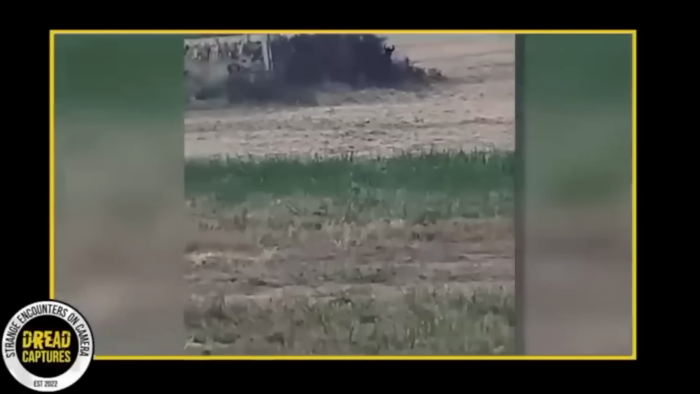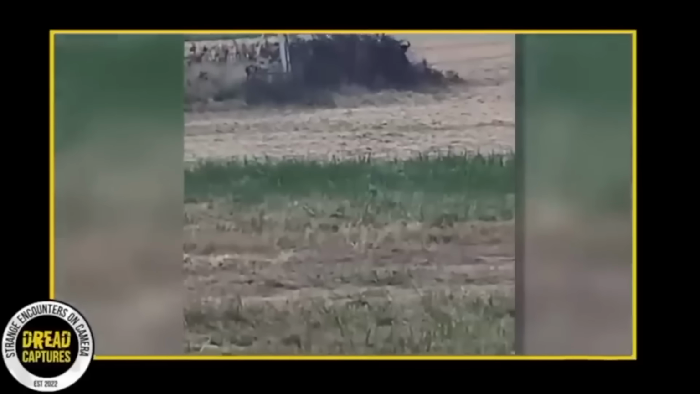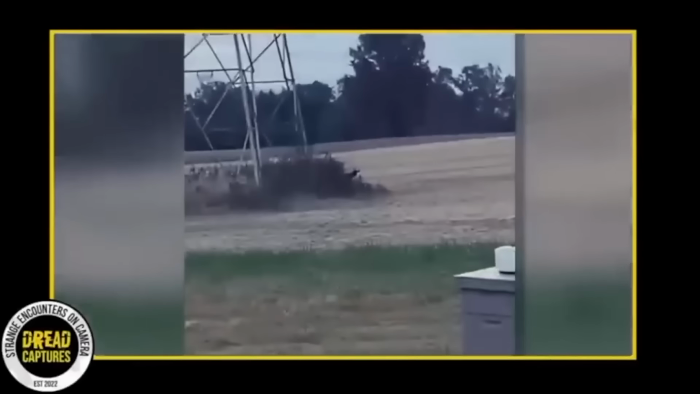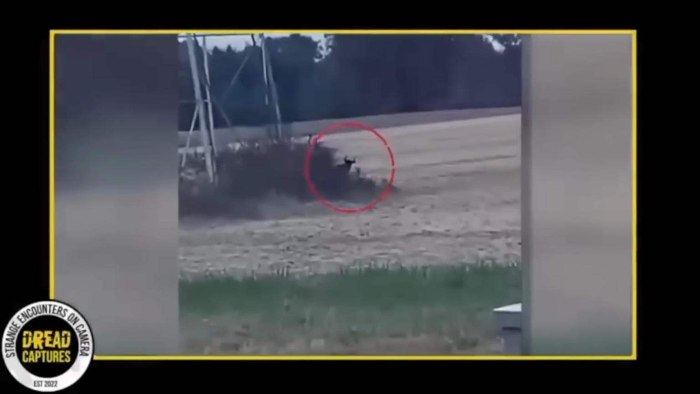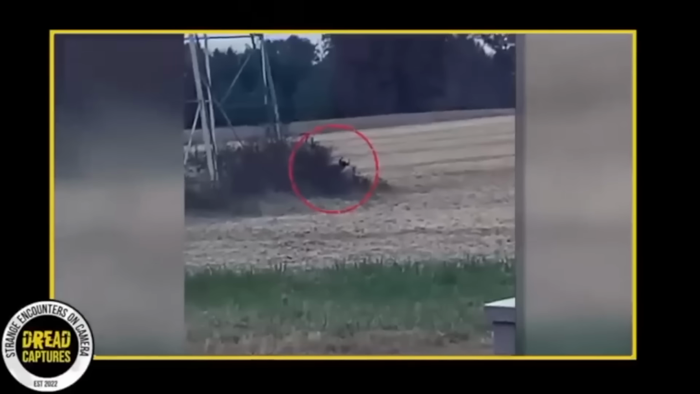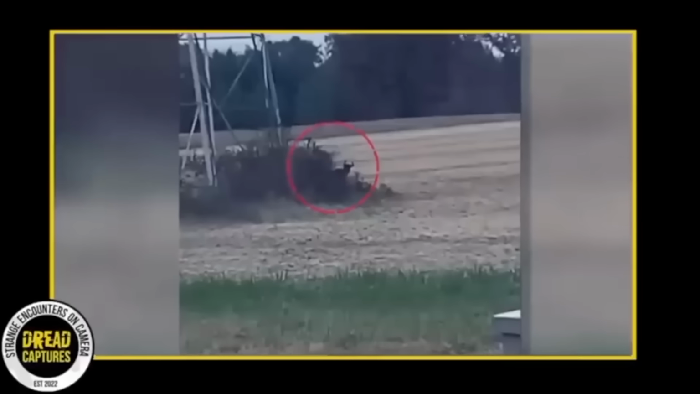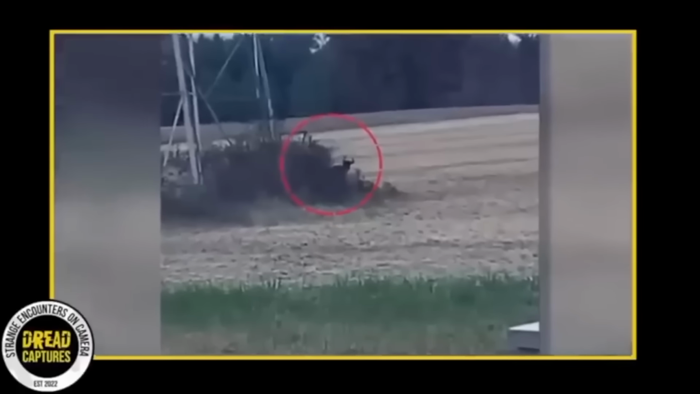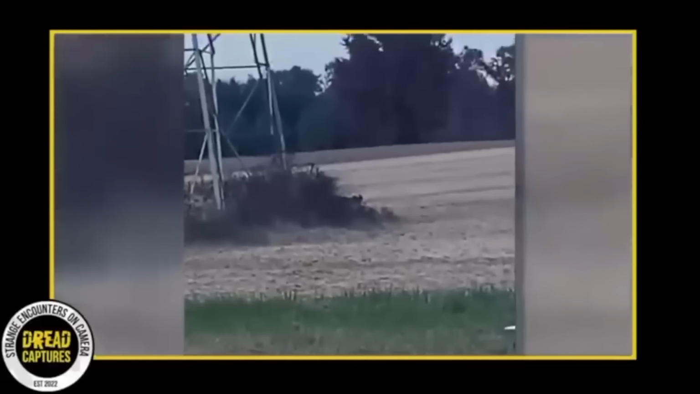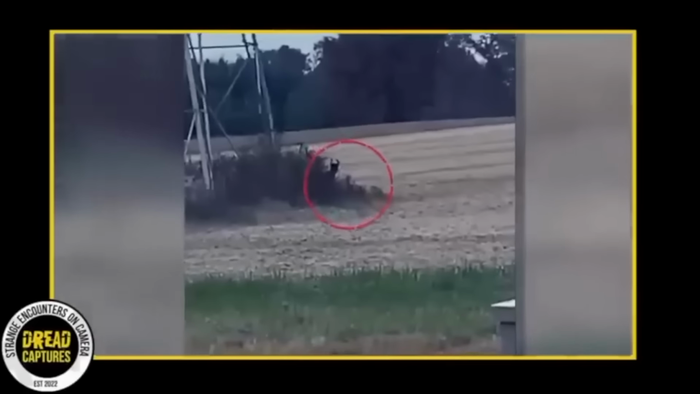After a few minutes of observation, the horned beast disappeared behind the bushes and vanished without a trace. The farmer was relieved but also puzzled by what he had seen. When he checked the surrounding area, there was no evidence the creature had ever been there. With its striking appearance and elusiveness, the mysterious creature remains a topic of debate among the locals, who have dubbed it the Colombian cryptid.